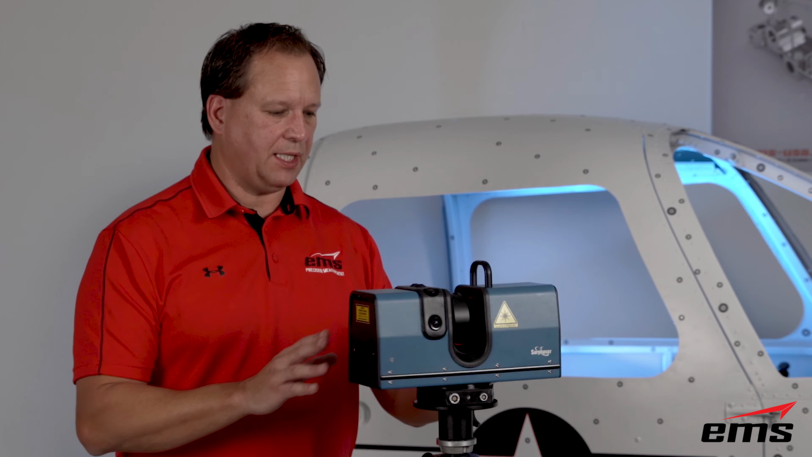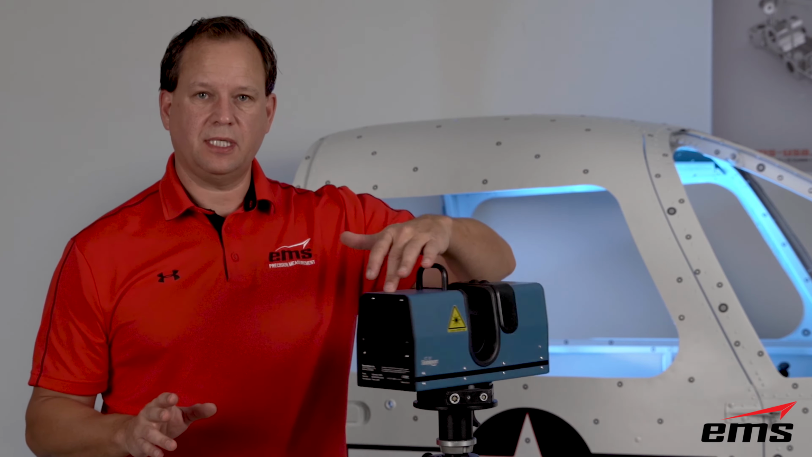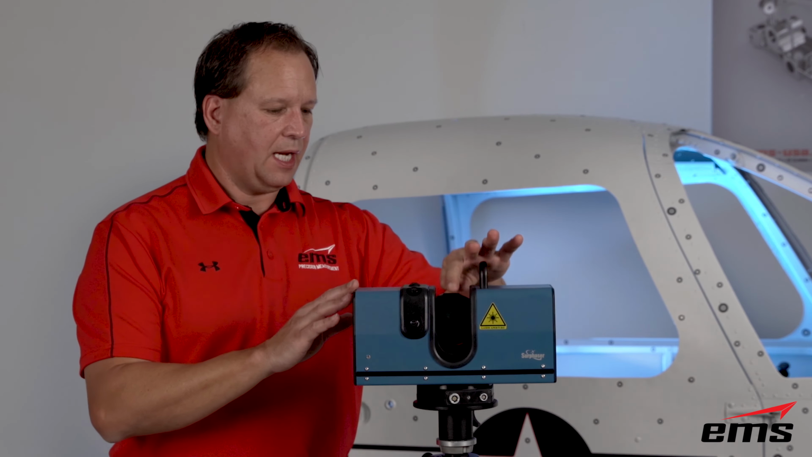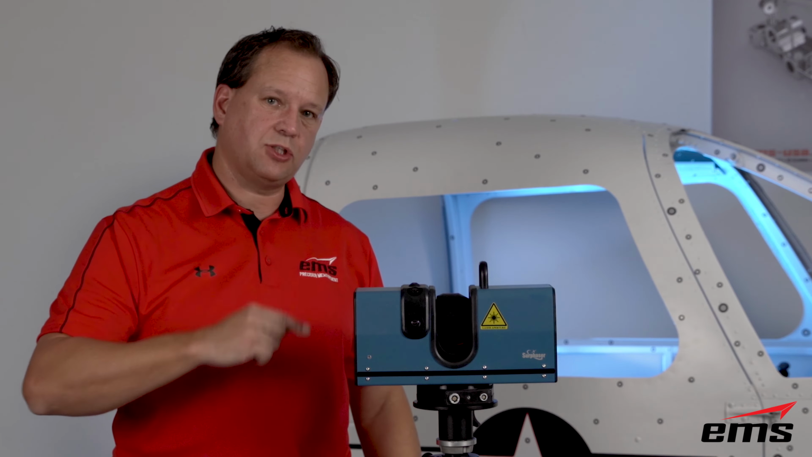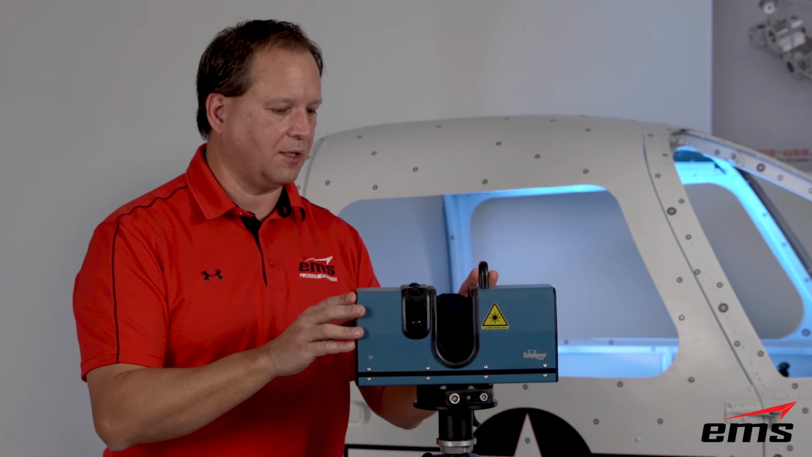Let's start and talk about what is a hemispherical 3D scanner. Basically, the way this scanner works is it rotates in two directions. So the main body will rotate 360 degrees like you see here, and then in the middle there's another housing with a mirror in it that also rotates this direction 360 degrees.